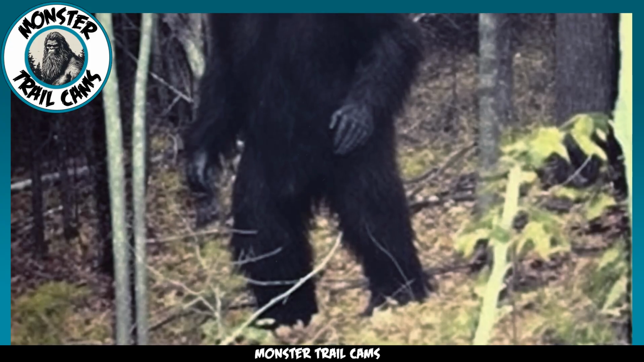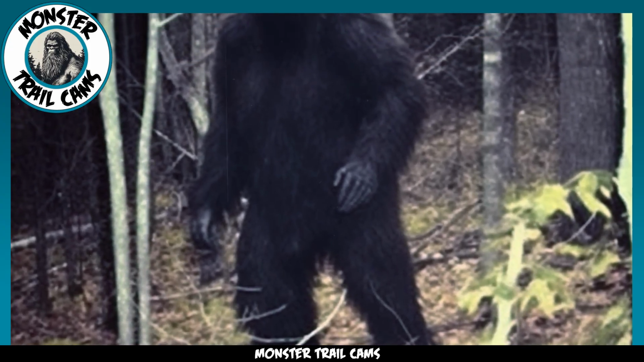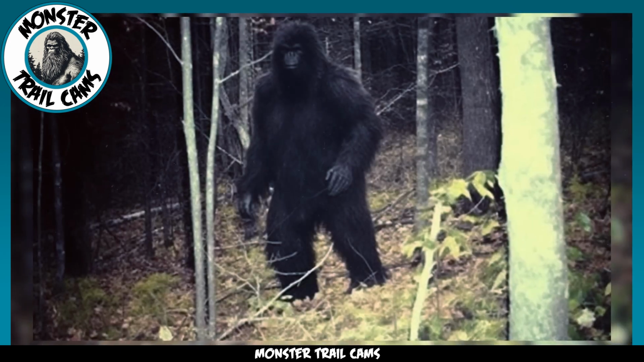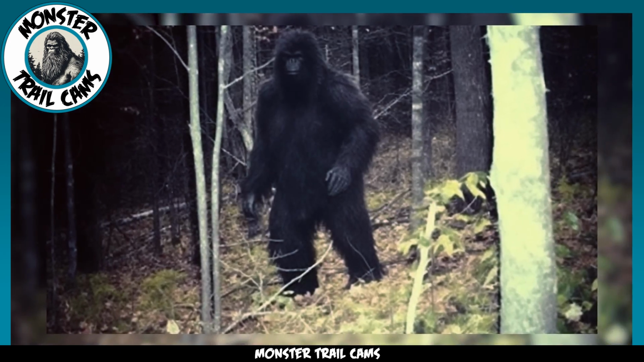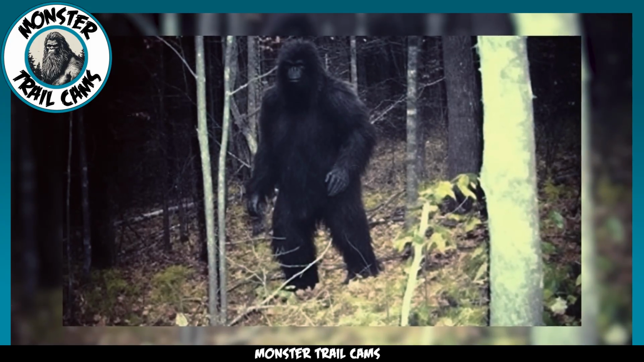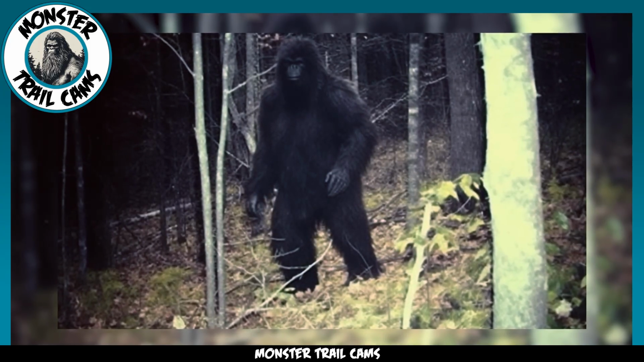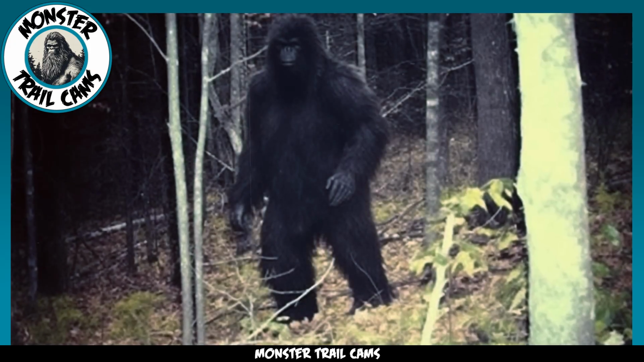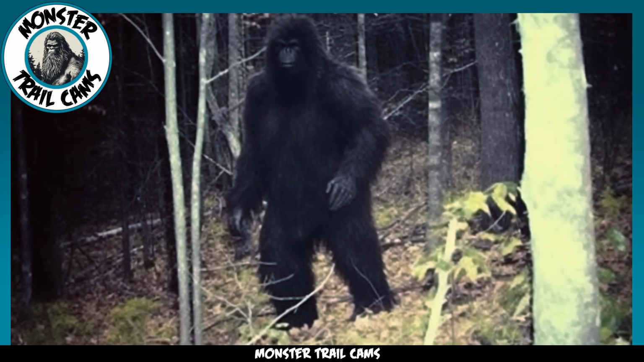If we examine it, we can see this creature's face looks more like an ape than most descriptions of Bigfoot. Most people who encounter the bipedal primate describe the face as a mixture of ape and human, with eerily human-like eyes. But since there are so few clear images of the cryptid, who can say what is accurate and what is not, until we have further evidence?